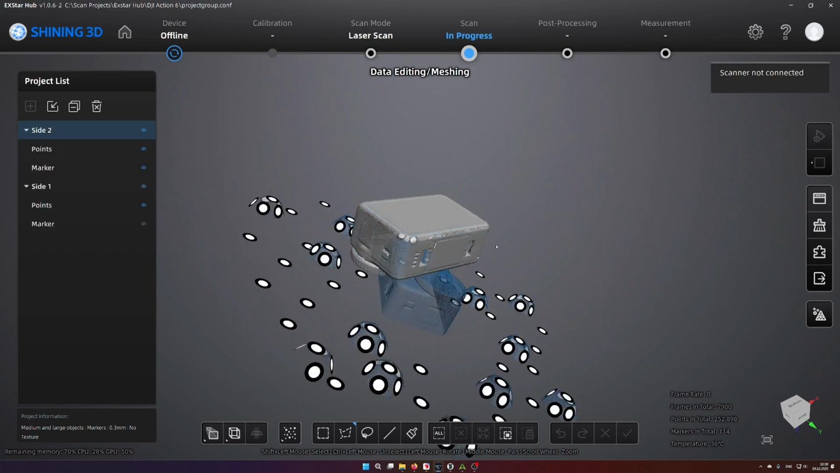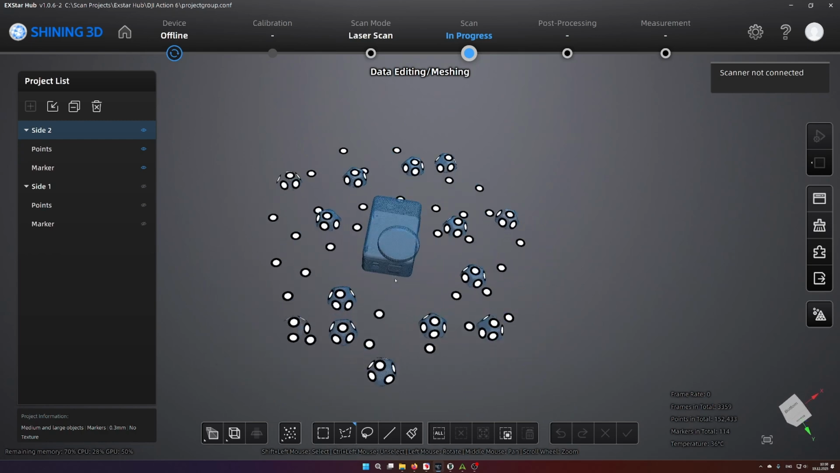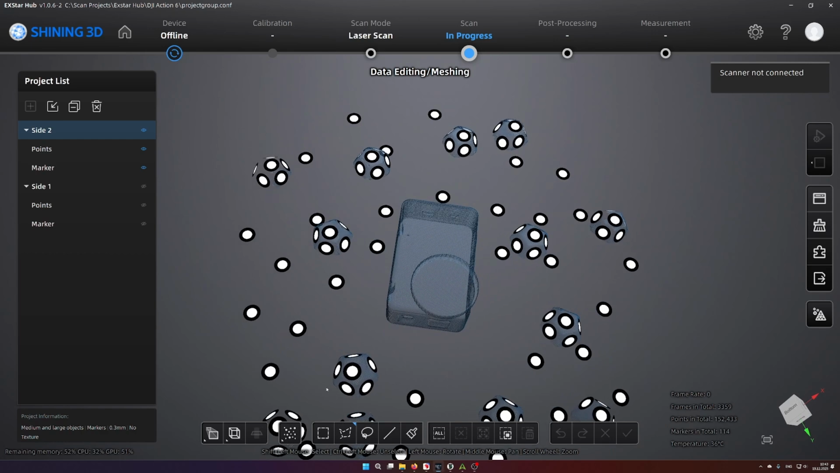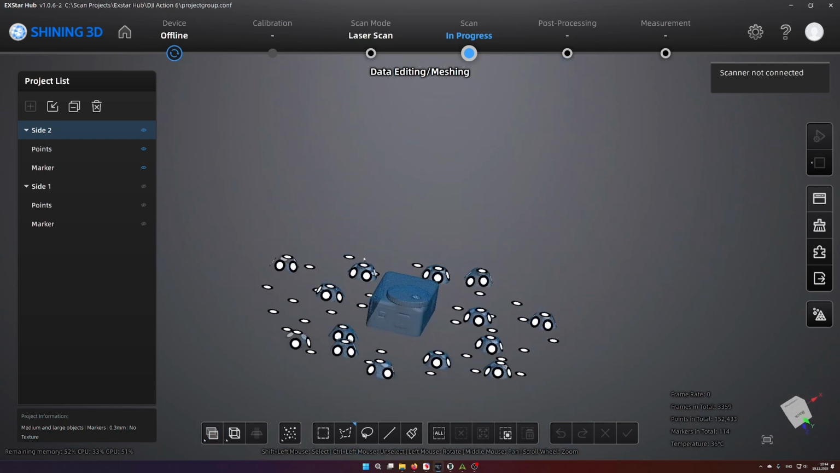For side 2, I will hide side 1. We will still need to remove the marker geometries. To remove the floating data, the first tool you may know is simply selecting the data manually. But first let's switch into the orthogonal view.